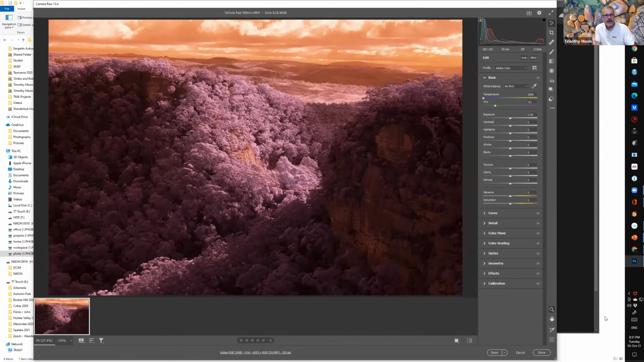All right? The other way, which again is what Kalari does, which I'll show you, it gives you a series of actions you can use in Photoshop. It also gives you ways of calibrating the sensor, so what you're seeing through your live view is what you're going to see out of the camera.